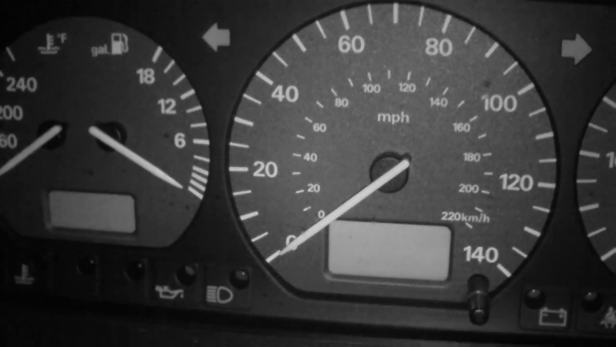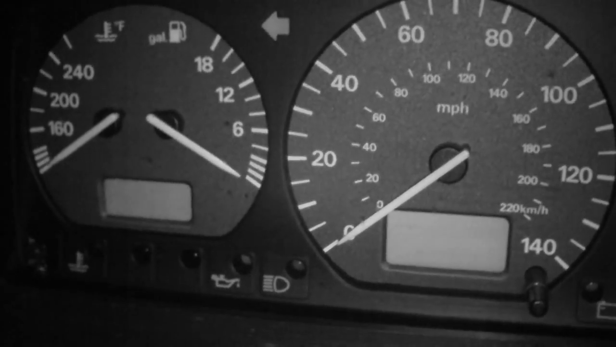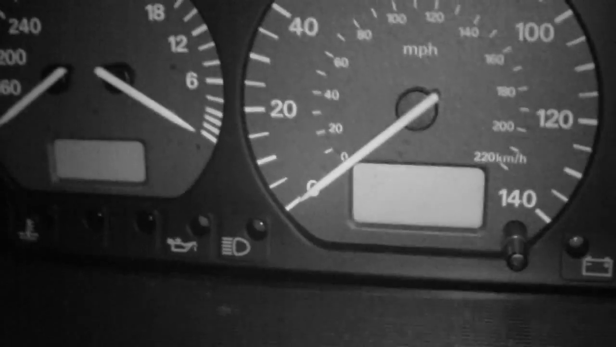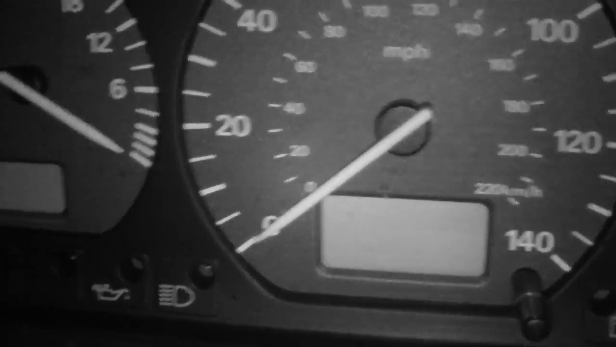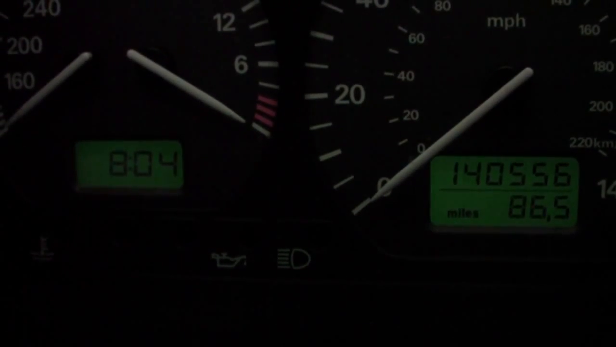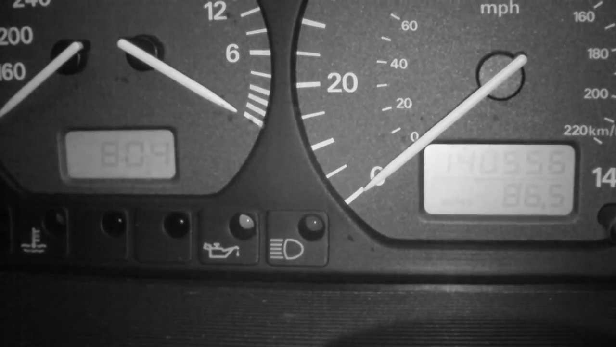One unusual thing is that the night vision makes the LCD indicators in my Passat's instrument cluster almost invisible. You can hardly see the numbers that are on there. And if I turn on the car's lights to make the backlighting go on, as you can see there, it's still just barely visible when I turn on the infrared light.